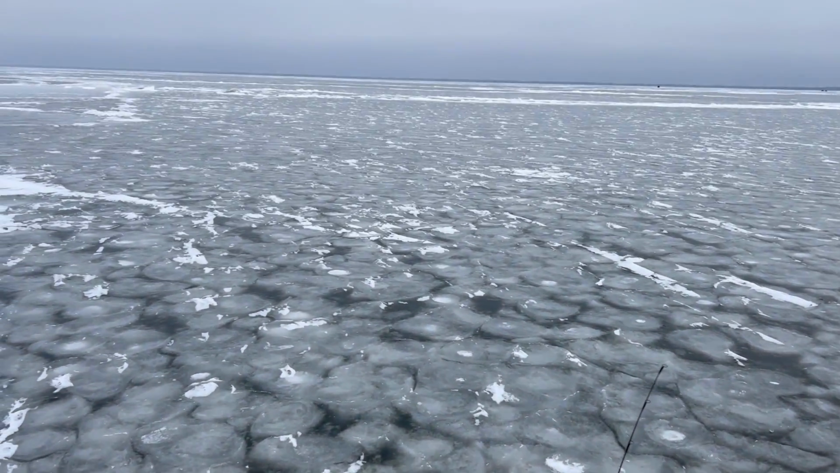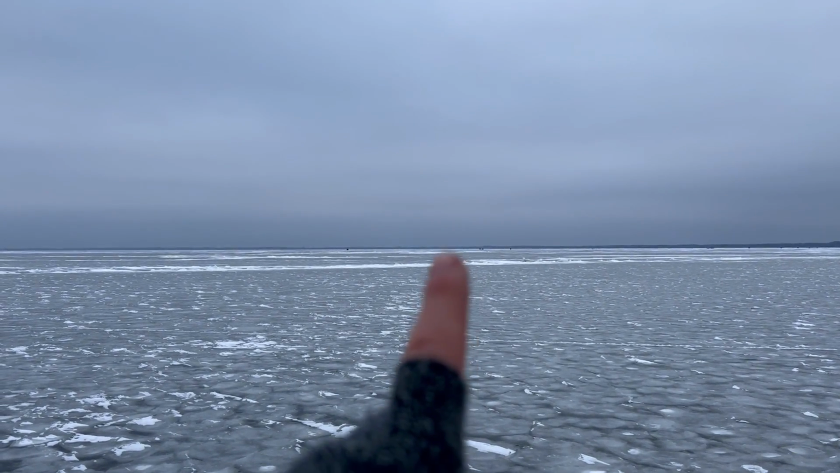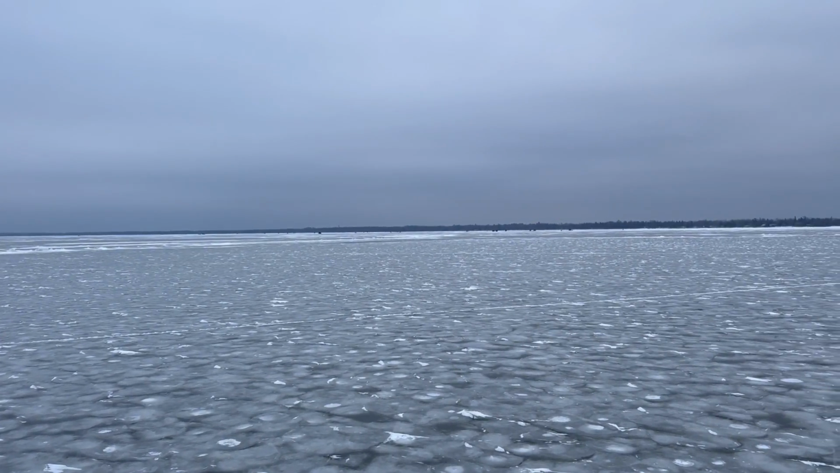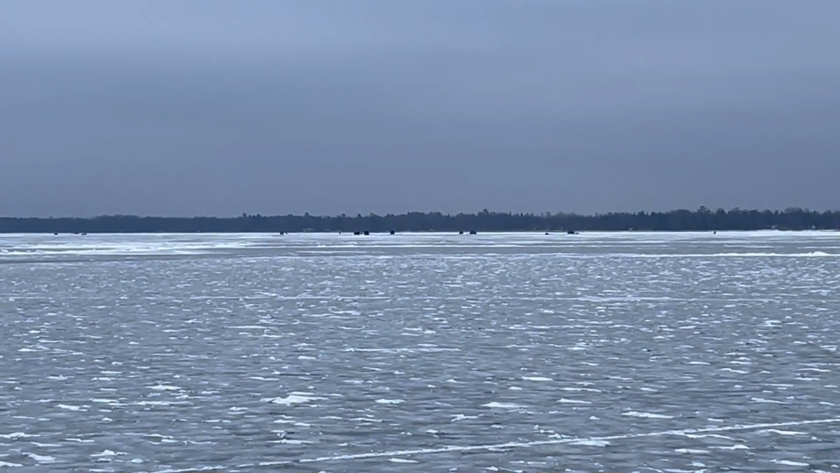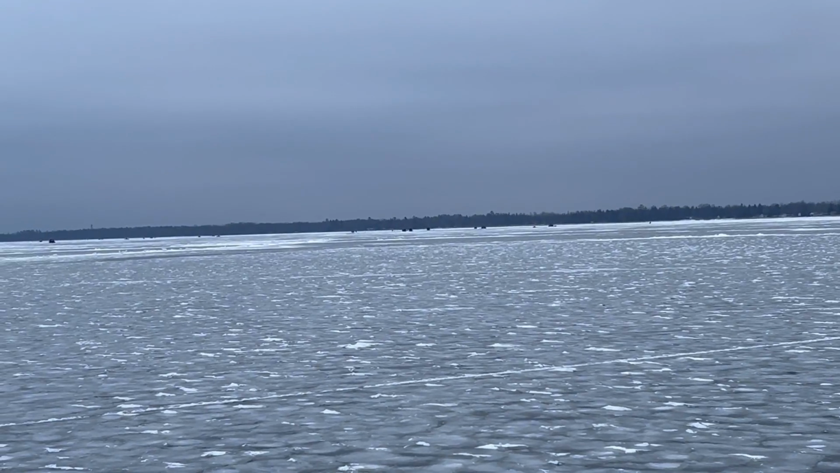All right, I'm going to move, I think. We caught some fish midday over there, so that's about a quarter-mile walk. I'm going to go over there. You can see this is a Monday. Not too many people out here. It's December 4th. And most people are in real shallow, which is maybe where I should be.